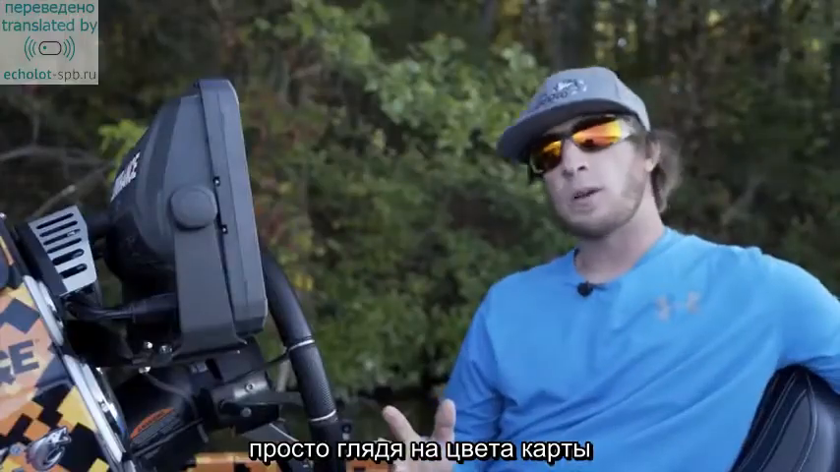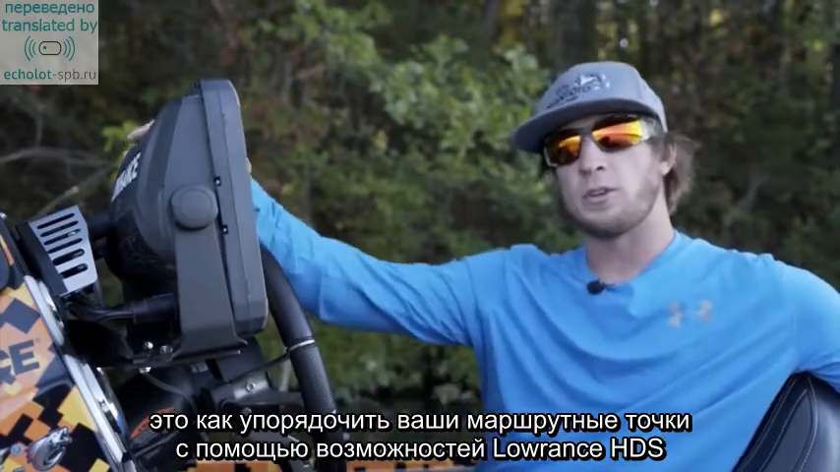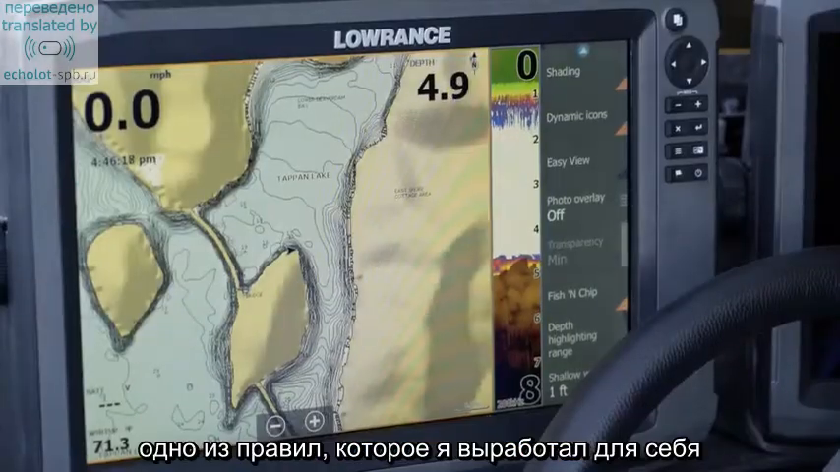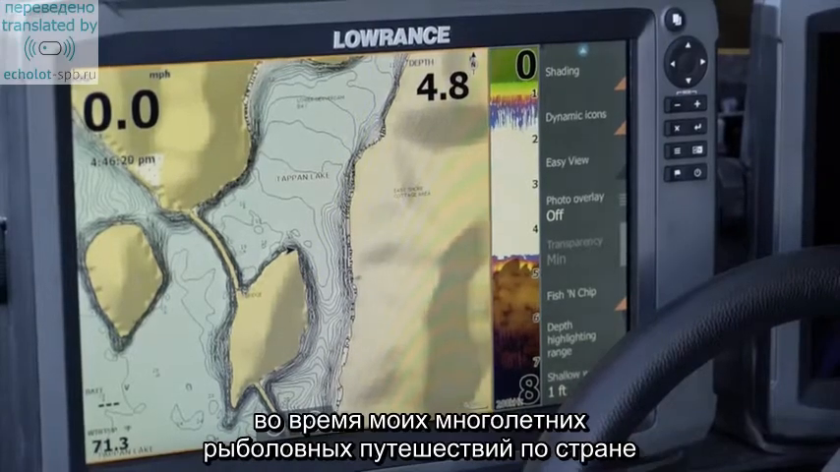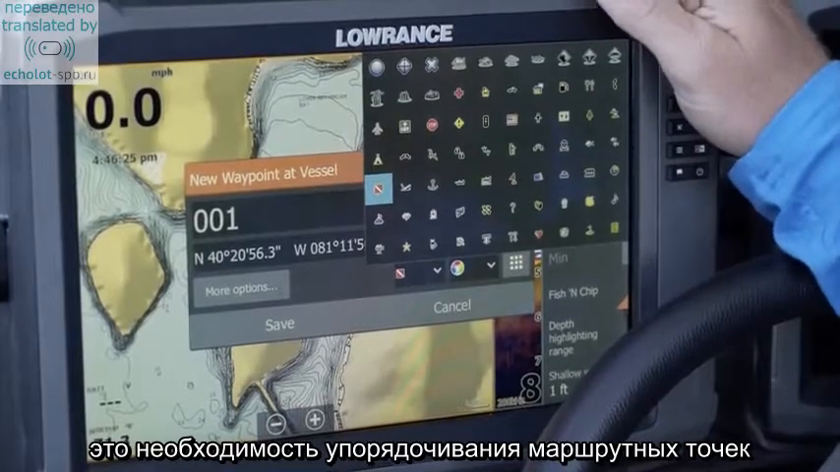Next, I want to talk to you guys about managing your waypoints and making you more organized with your unit whenever you're on the water. One thing I've learned about traveling across the country all the time, fishing different lakes over the years, is I learned that I needed to start being consistent with my waypoints.